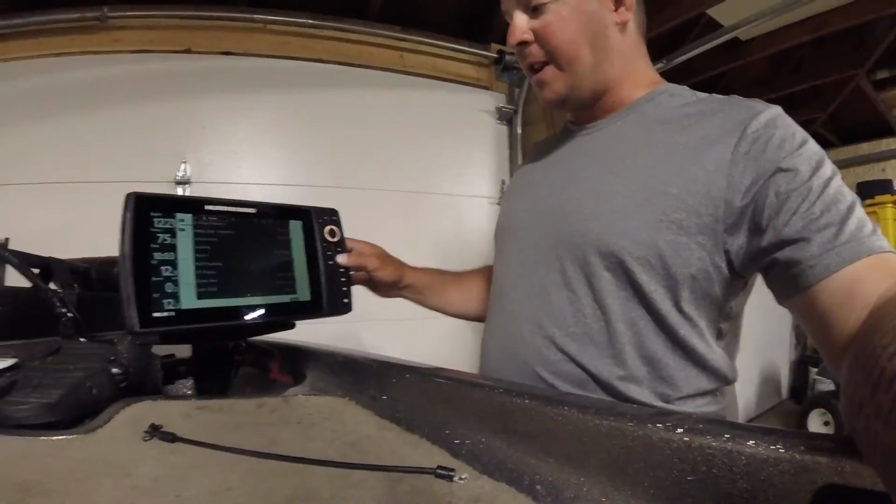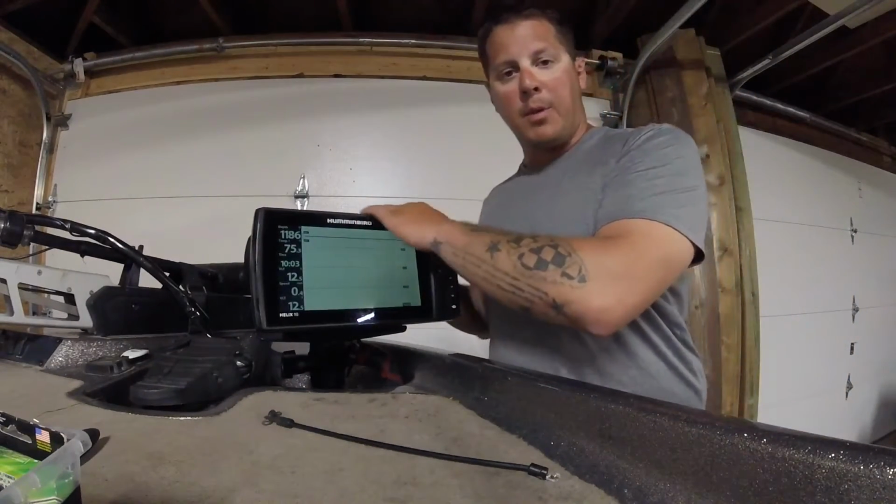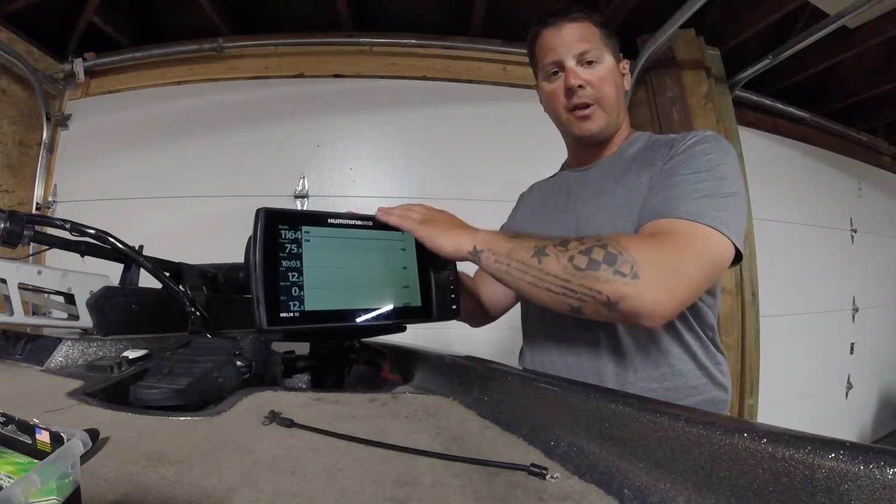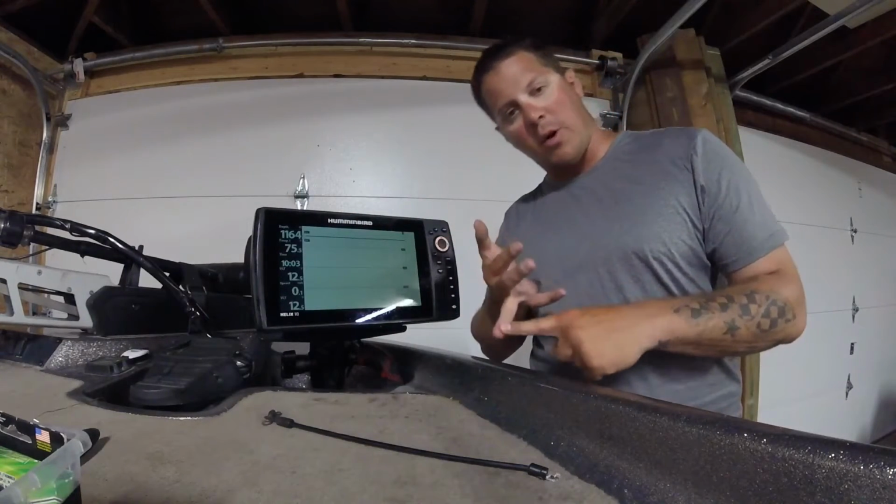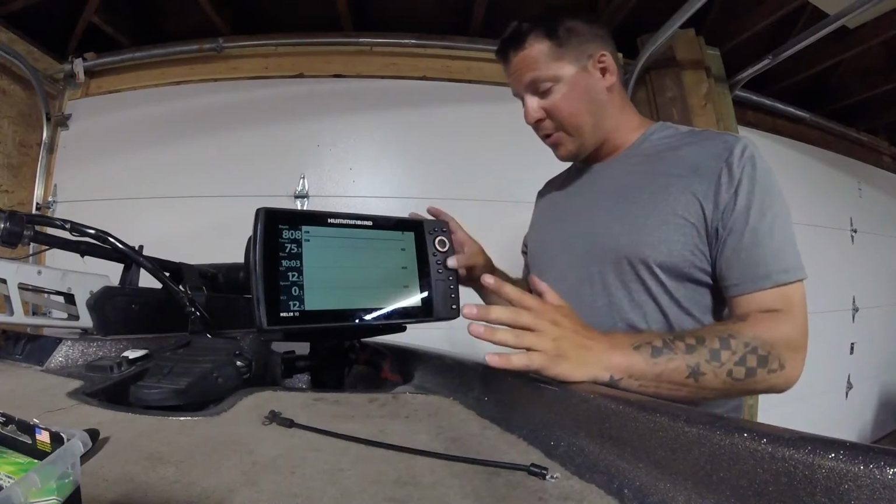Now, moving on to the next tip, and this is what a lot of people have a hard time understanding: different lakes have different water density, different water clarity, different current. What's important is your sensitivity.